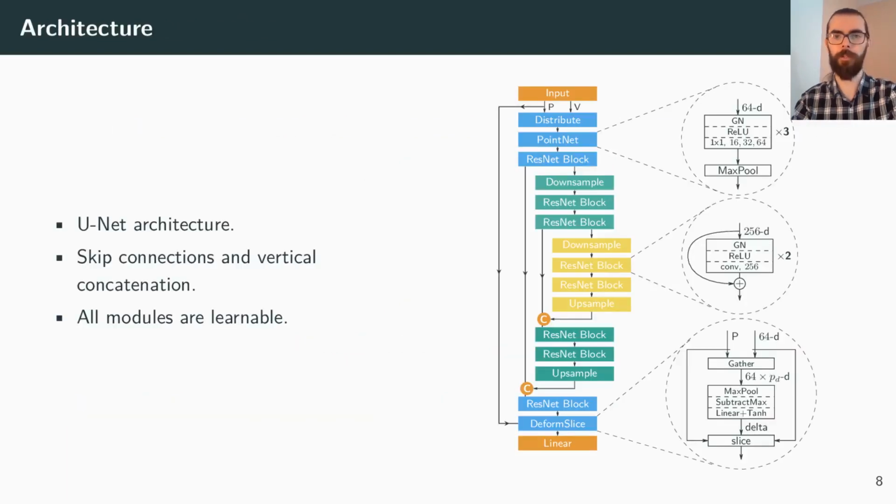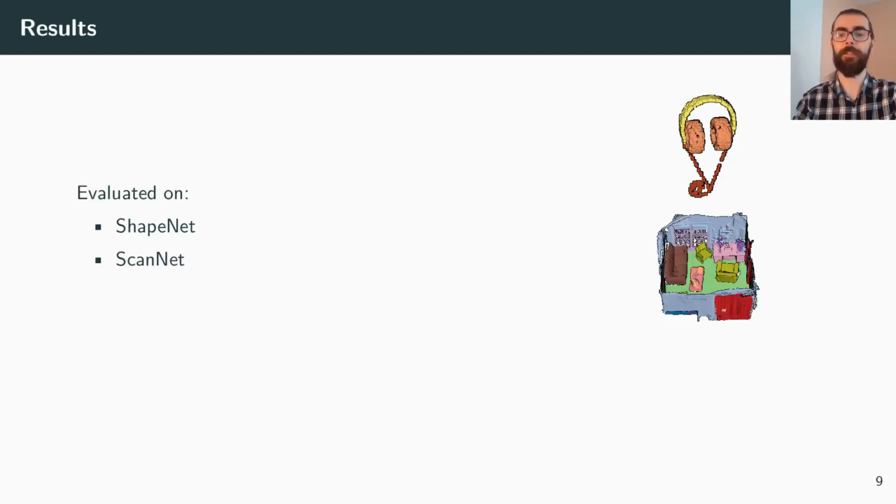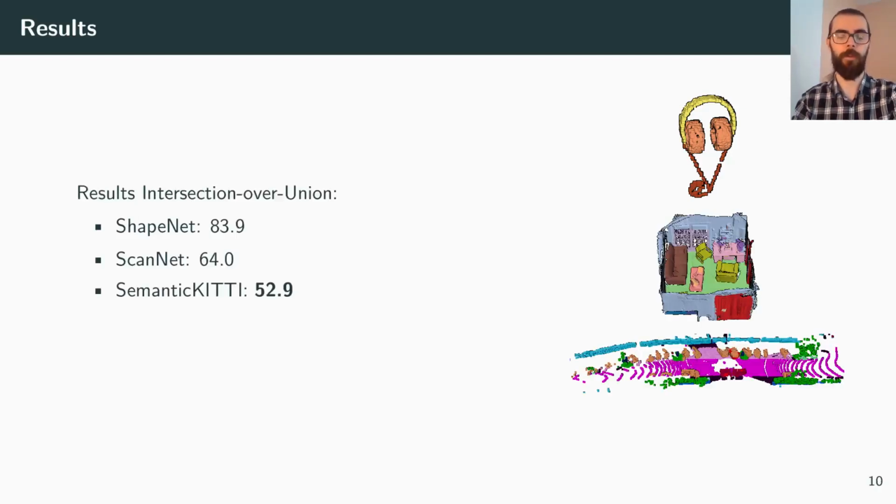We model the architecture as a UNet model, together with skip connections and vertical concatenation. All modules in the network are learnable. We evaluate our results on the ShapeNet, ScanNet, and SemanticKITTI datasets. We show competitive results on ShapeNet and the ScanNet dataset. In the case of SemanticKITTI, we establish a new state-of-the-art with 52.9 intersection over union.